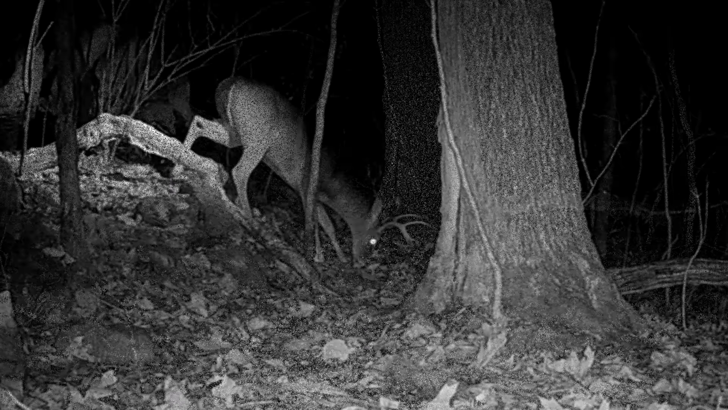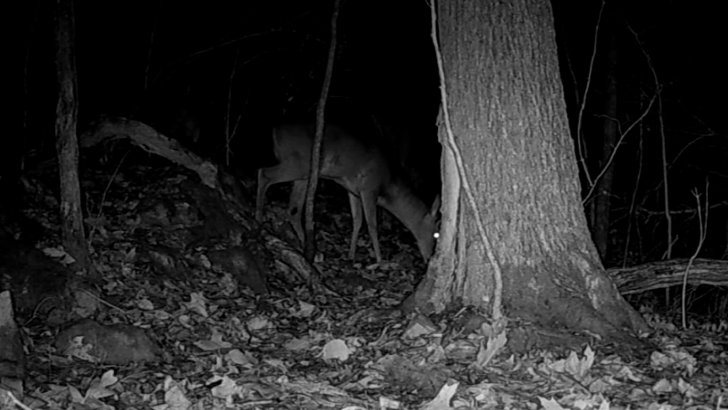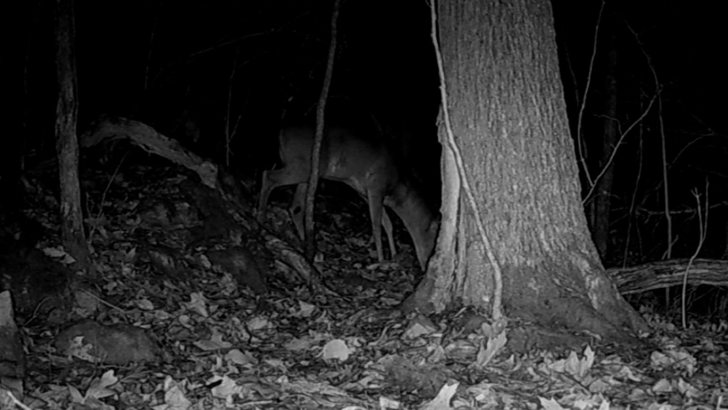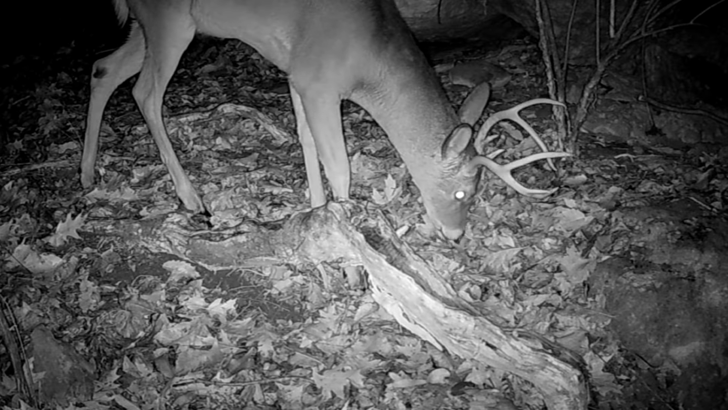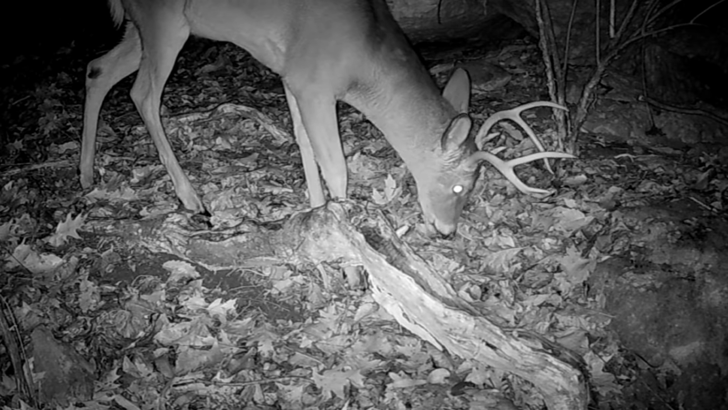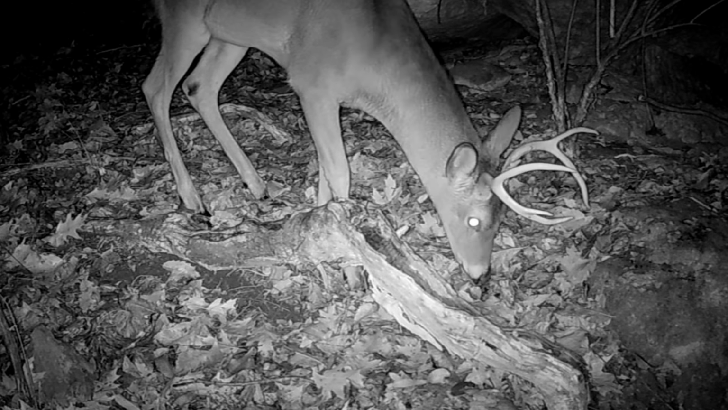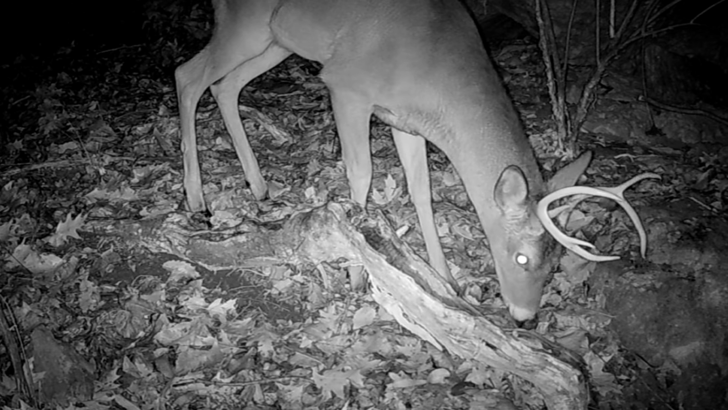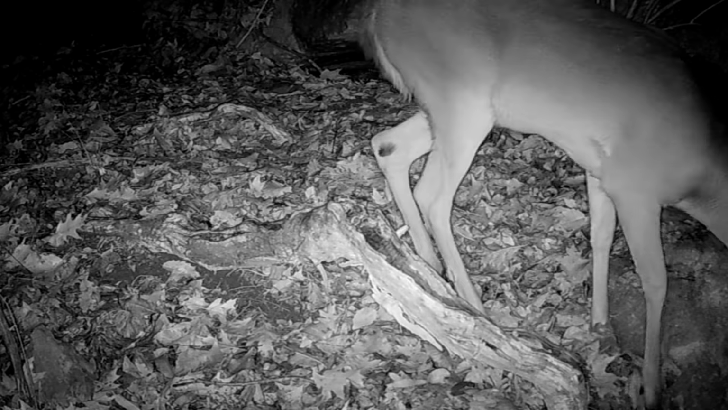And there's a big old buck coming down from the rock motel. He's still following these does around. There he is up at the rock. He knows they've been through here. Funny thing about these old big bucks, they'll slowly disappear.